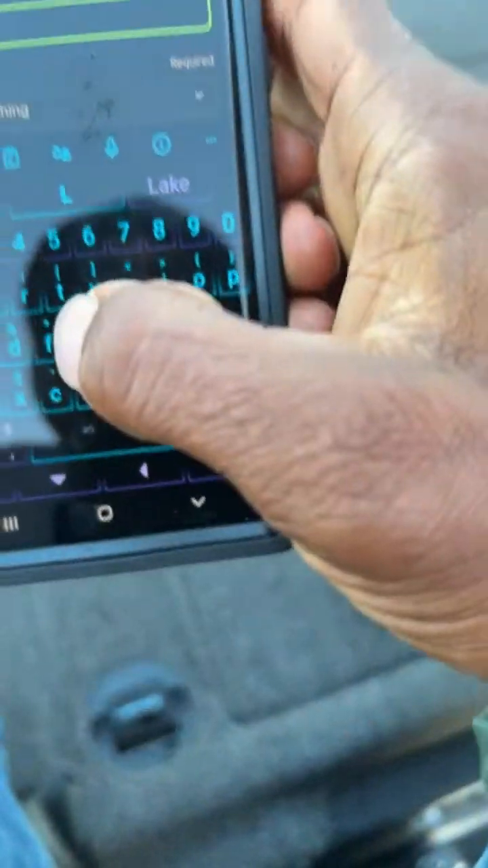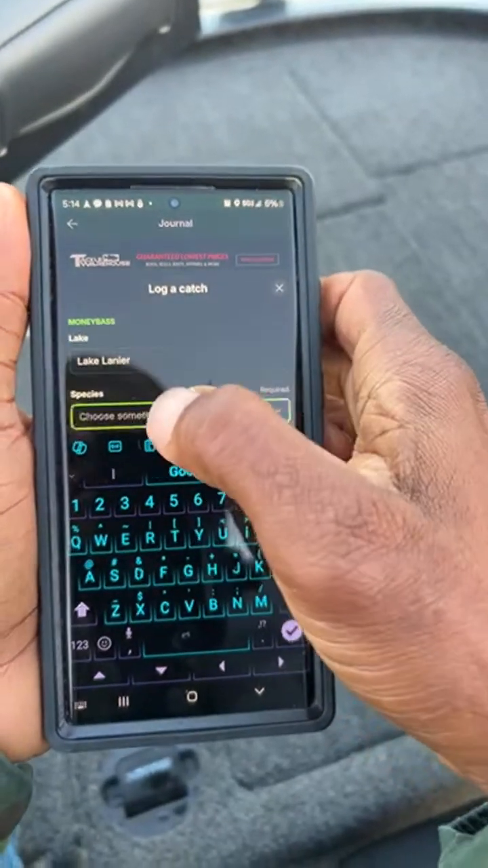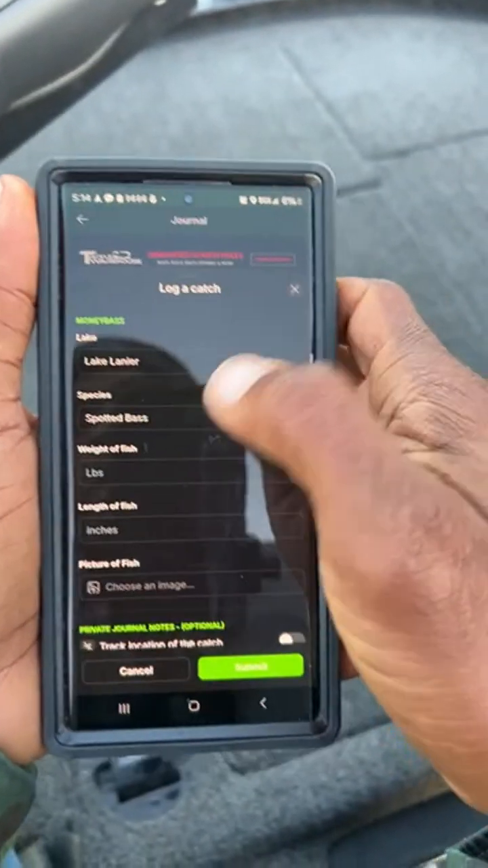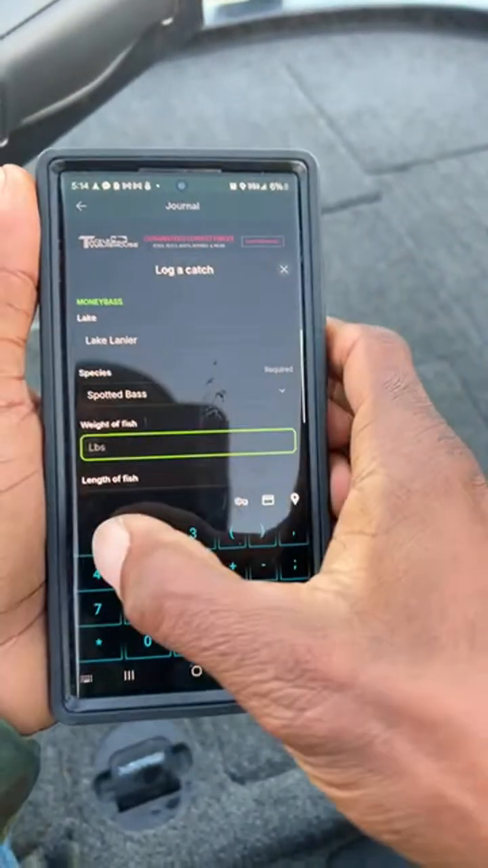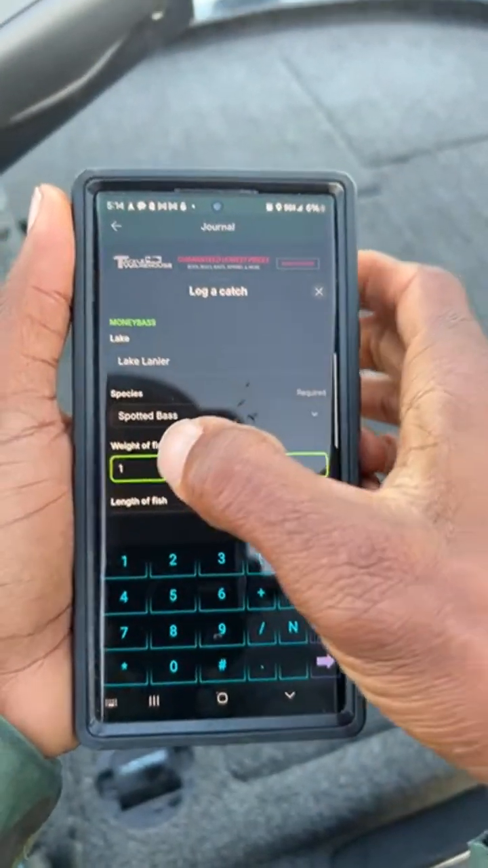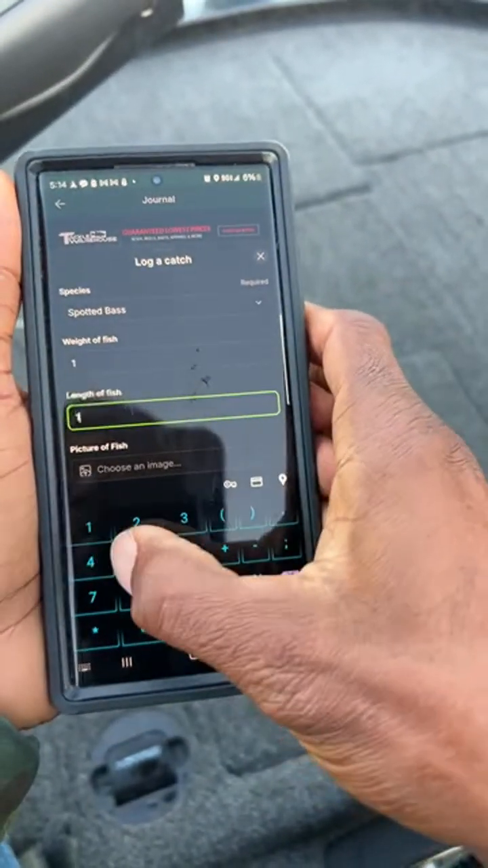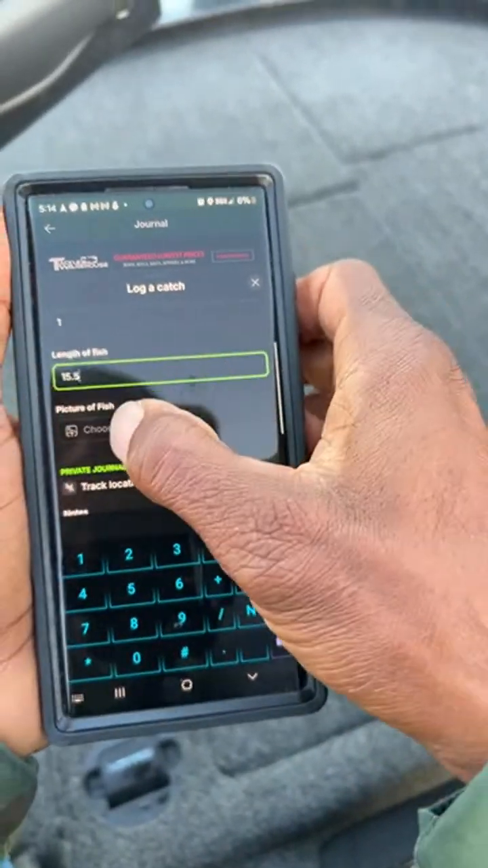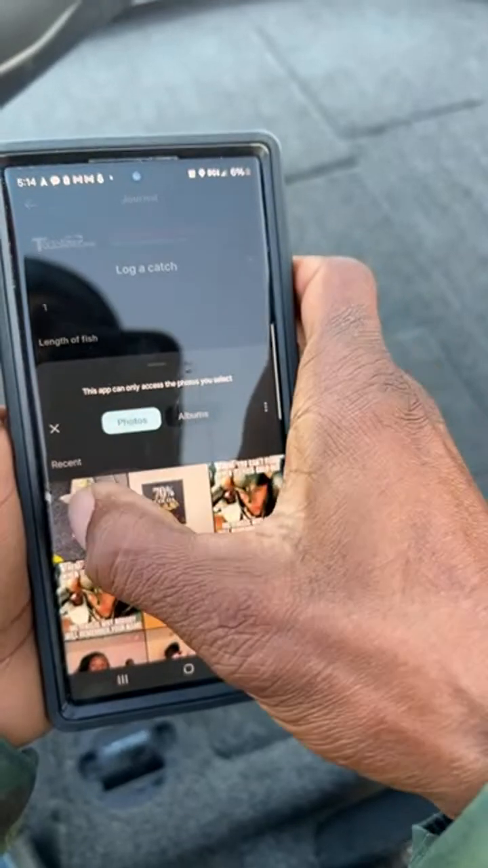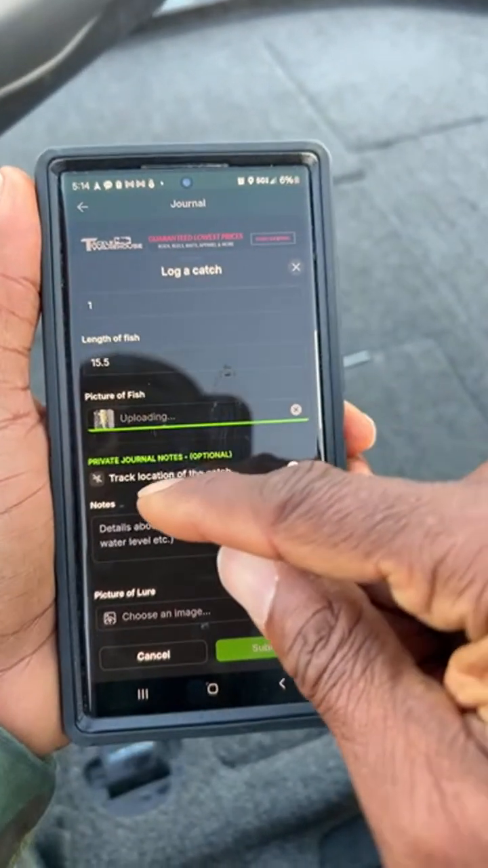So Lake Lanier, species, spotted bass. The weight, we don't have a weight yet. So I'm just going to put something in here because I can go back and edit it. So I'm just going to put 1 in here right now. The length, we saw that length was about 15. Maybe about 15.5, something like that maybe. All right, so now picture of the fish. All right, there we go. So I just added a picture of that fish in here, right?